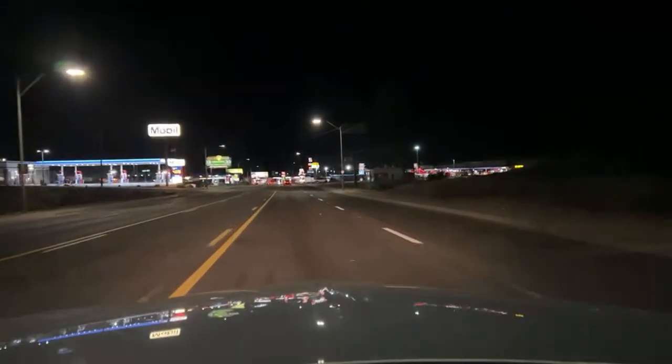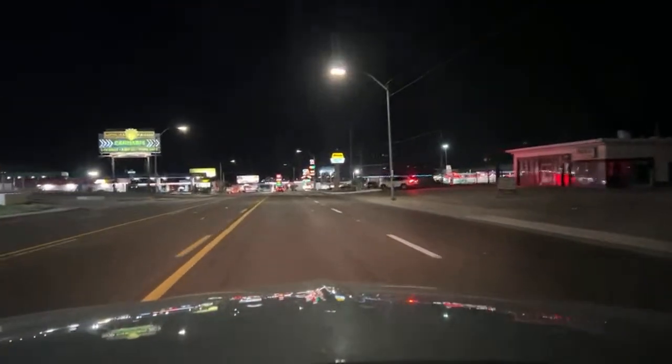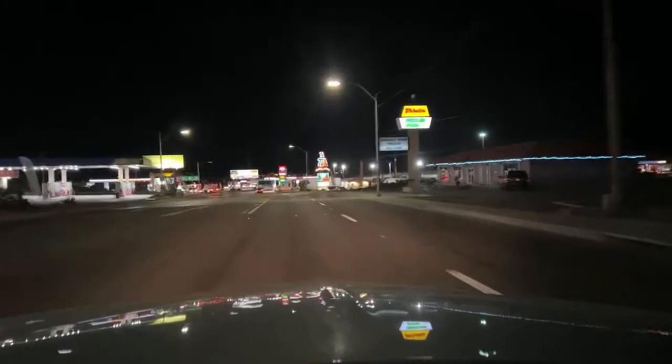We are rolling down the hill here in Kingman, Arizona. Yeah, the Mobil has a dog park in the back. Safeway in town is cheaper.